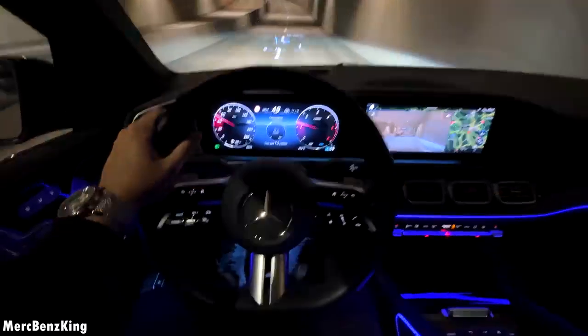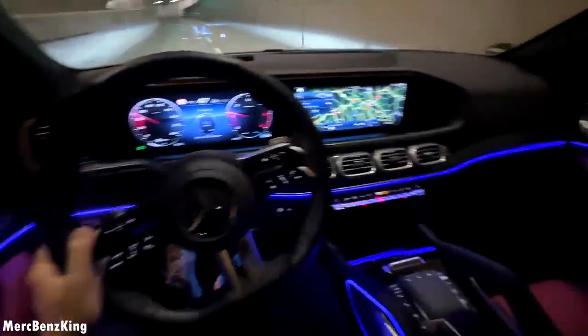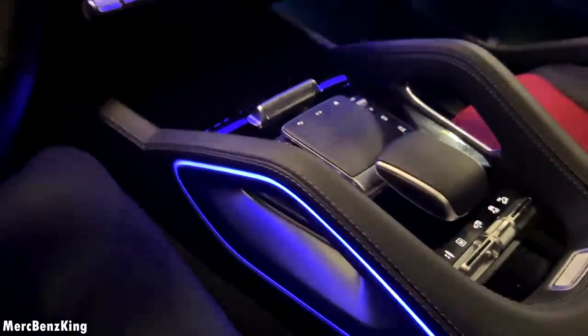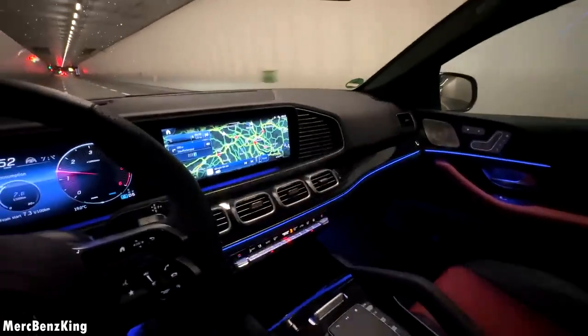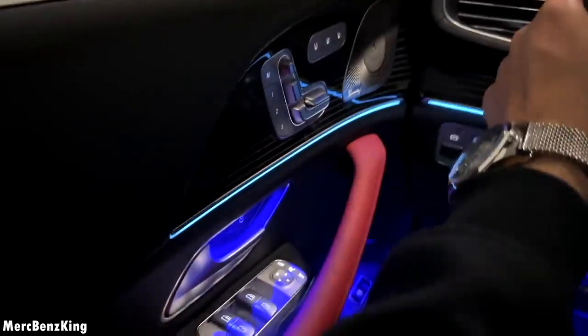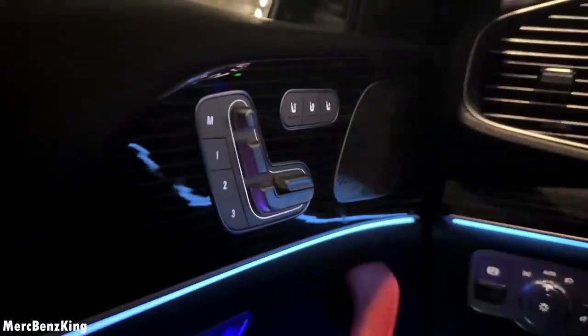As we are in the tunnel, we have a little bit more light of the interior. It has such a beautiful ambient lighting game, with ambient lighting here at the center console, all around the dash, plus the door trim. And yes, it has beautiful red leather, as I mentioned, in Nappa leather, with these piano black lines.